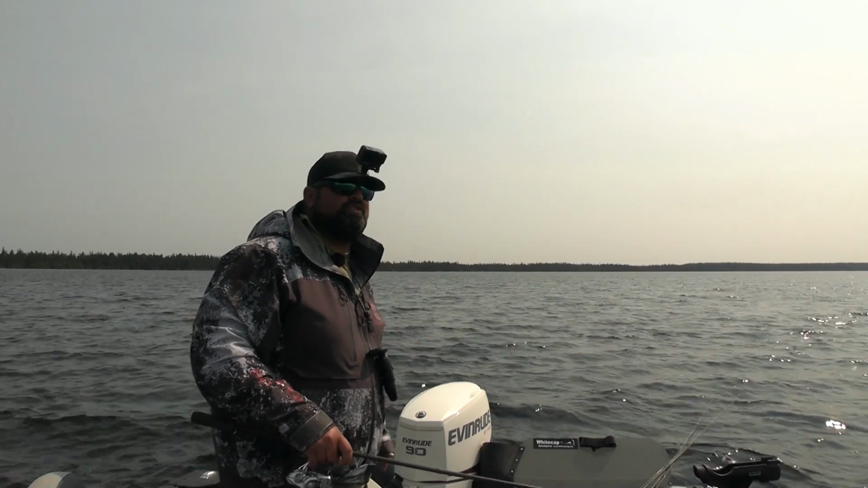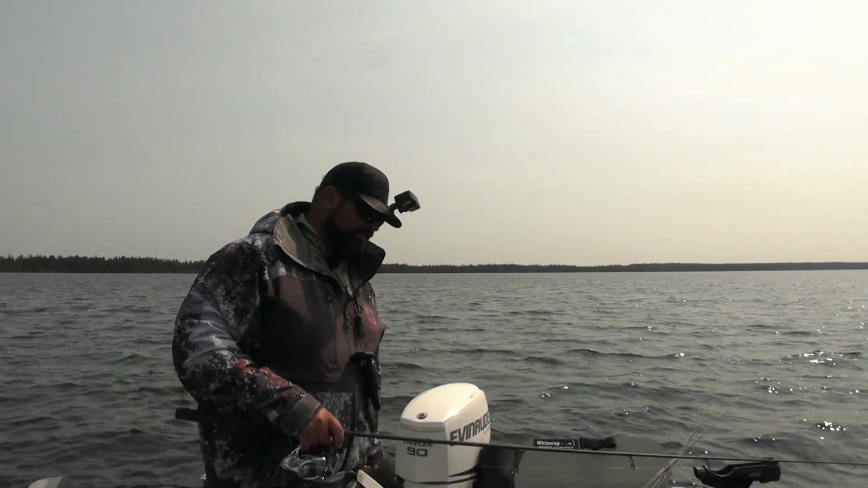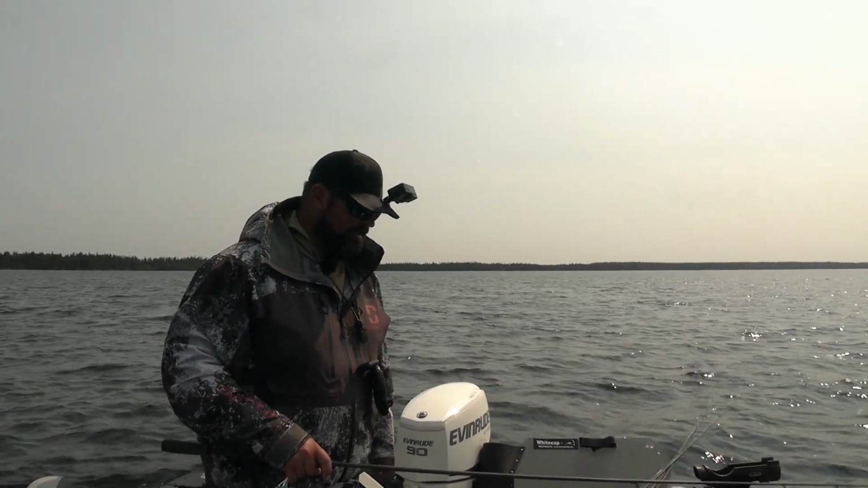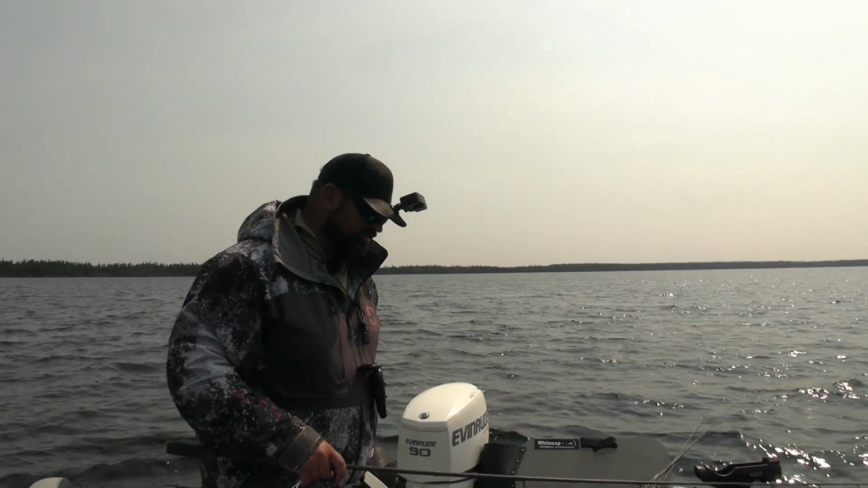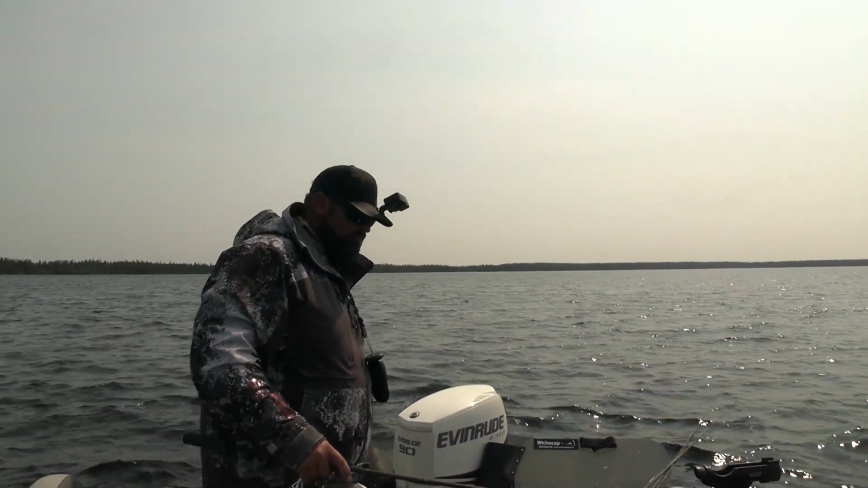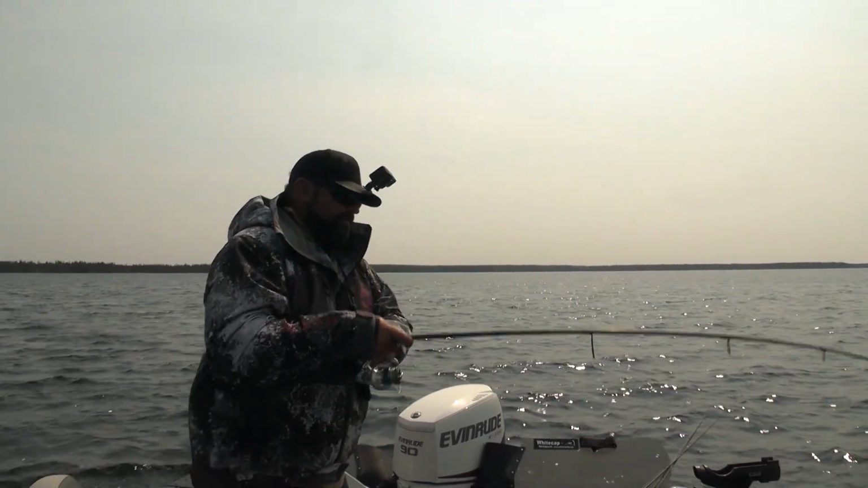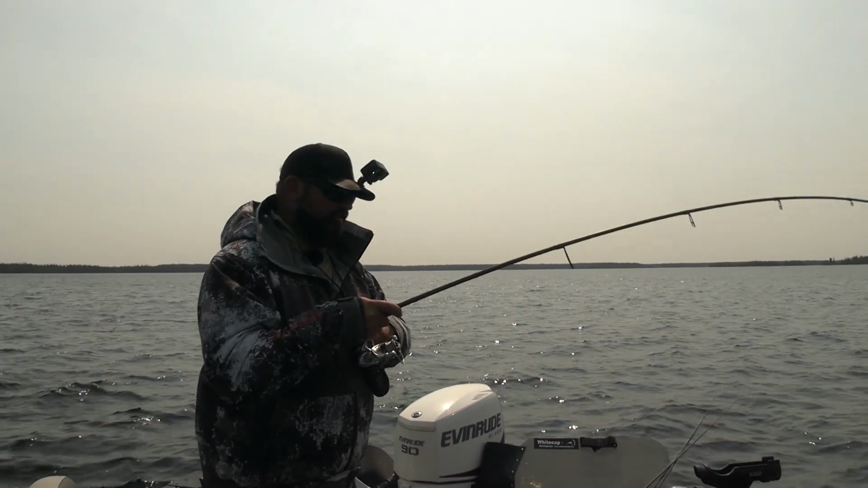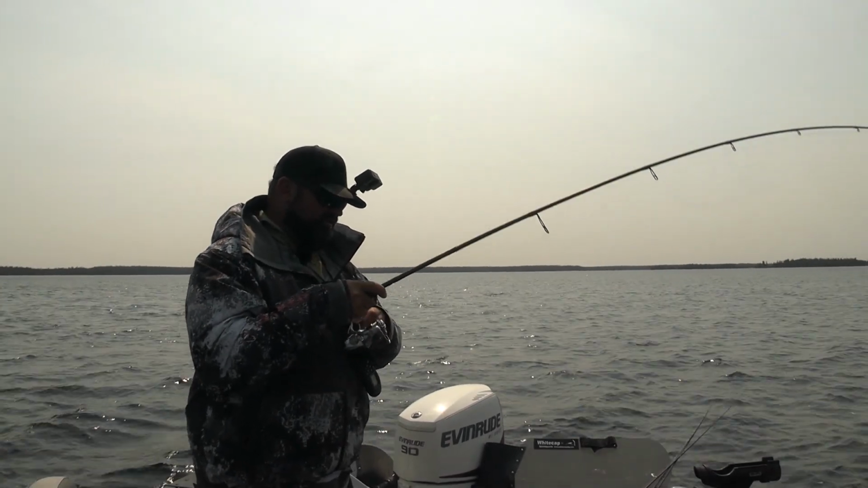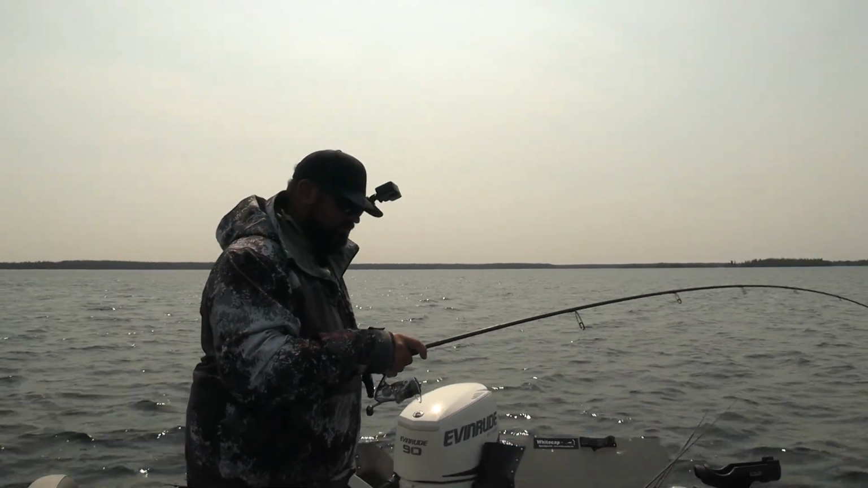If these 25 inchers fight like this, what does a 30 incher feel like? I guess it could just be complete dead weight too. Maybe the scrappiest fish are those mid 24 to 27 inch fish. Jeez, I thought that was the bottom. I really did. I was just starting to lift slow to see if it was snagged or a fish, and I was like, geez, that's coming with me a little bit.